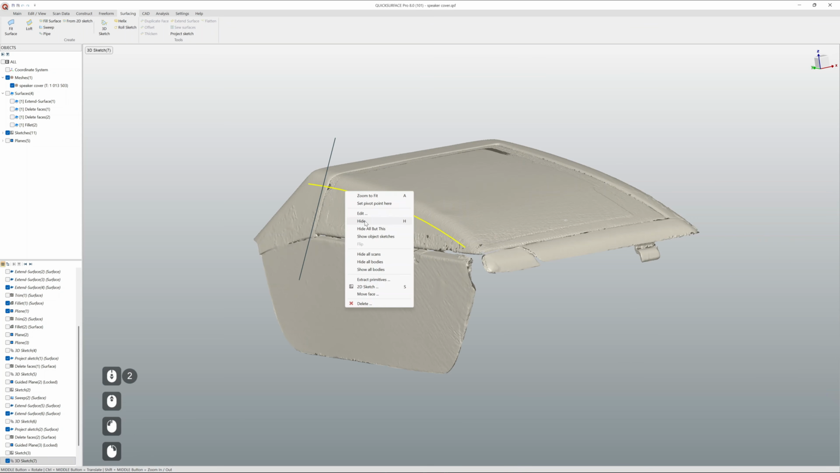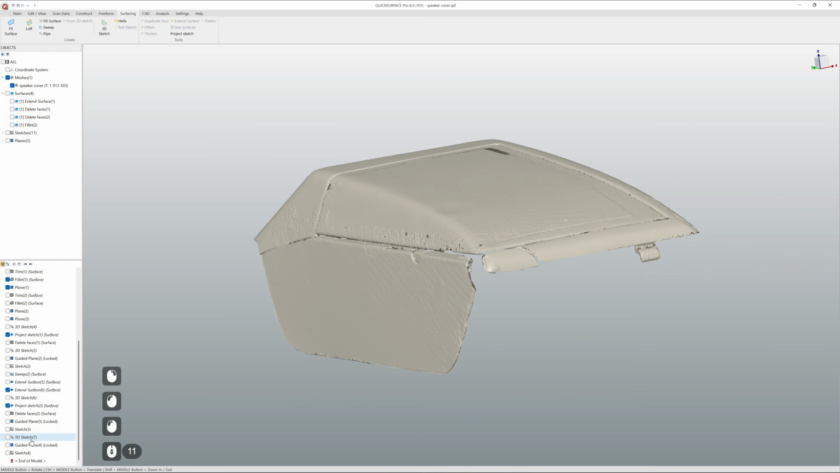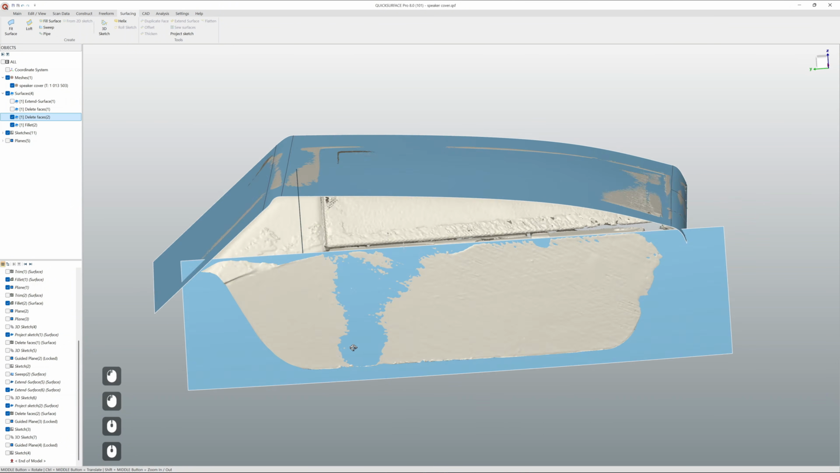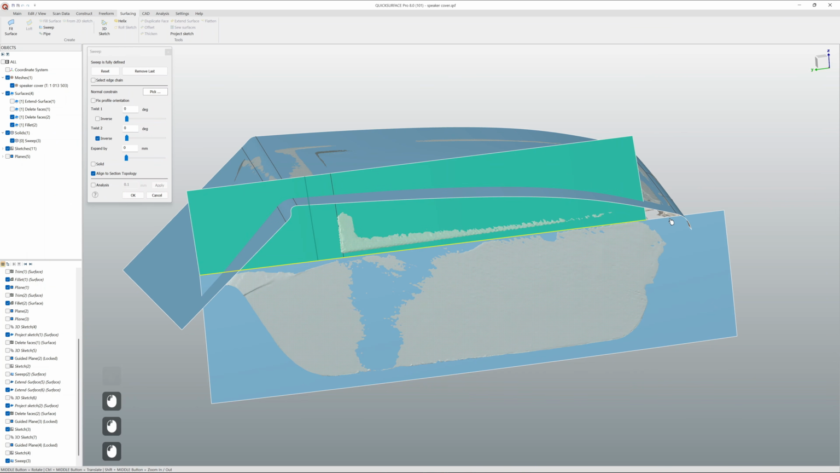So probably this is not the greatest approach, and actually the ones I had previously I liked much more. So let's try to actually repeat what I had here. So this one, I swept this profile along all this edge here.